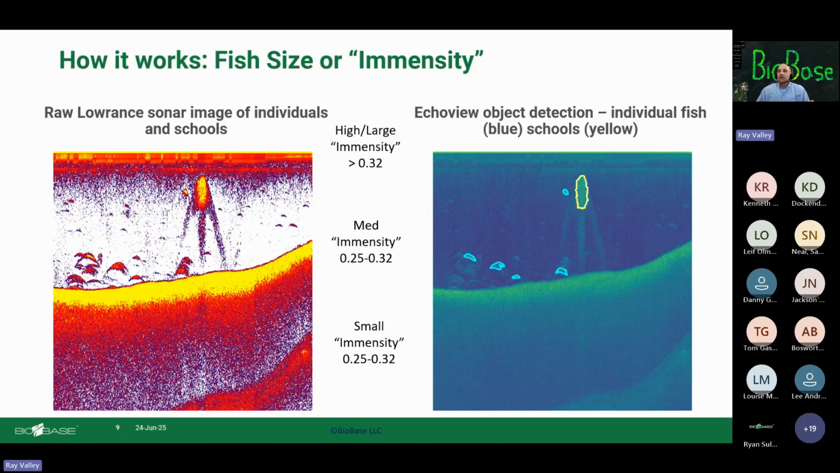Fish size, we call it an immensity metric, for lack of a better word, but it's like an acoustic size. So here's an example of a large fish. It's a very hot yellow color, a lot of energy return, a lot of backscatter, and we have a value for that. I'm going to show you the data exports. You will be able to see these values. This is in black box. You'll be able to take these values and do your own kind of analysis,